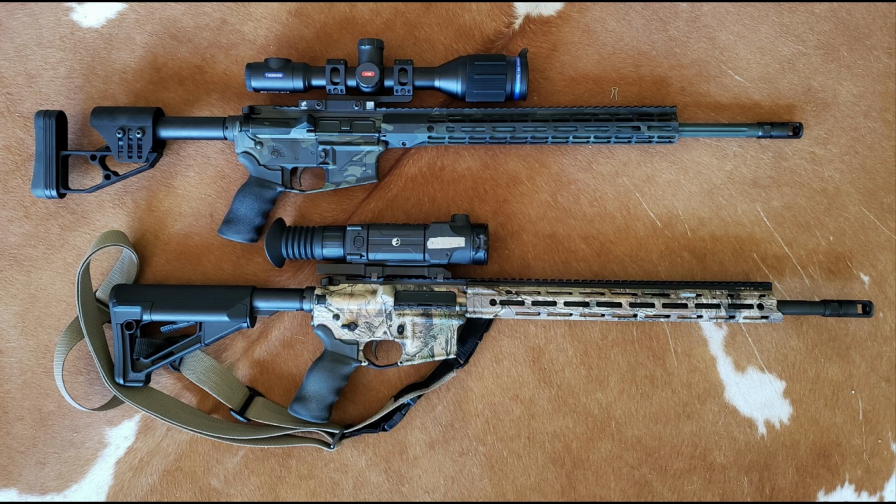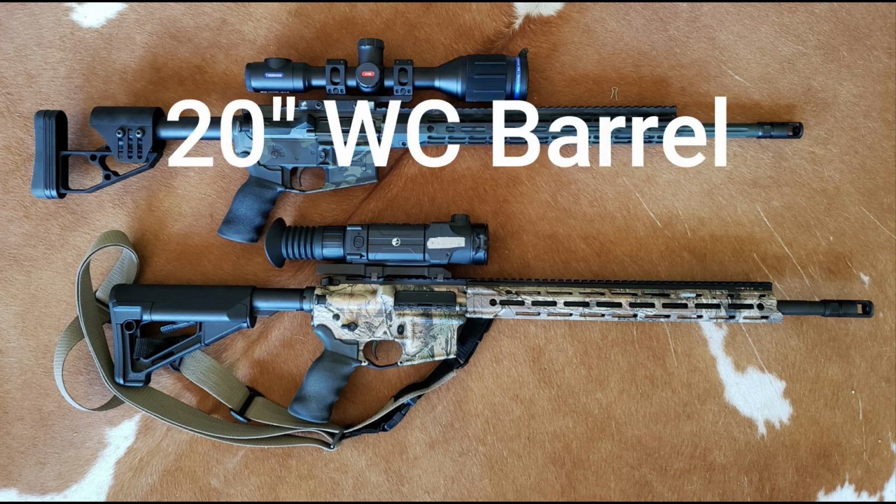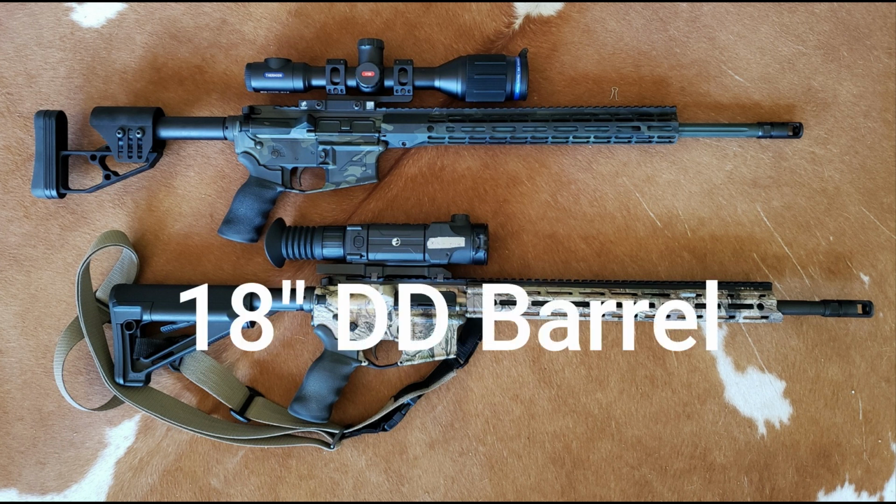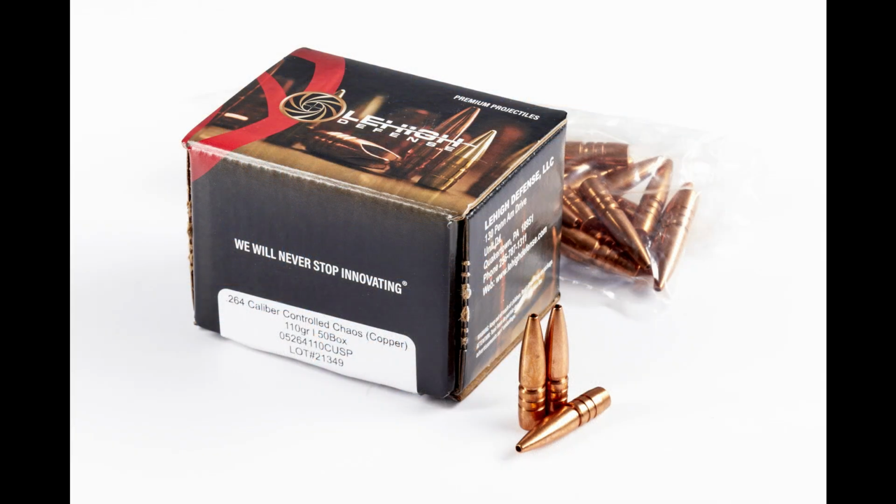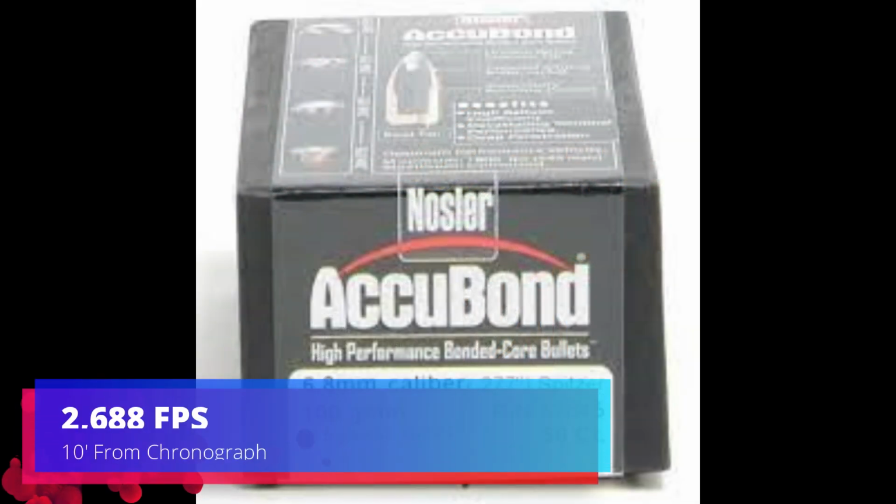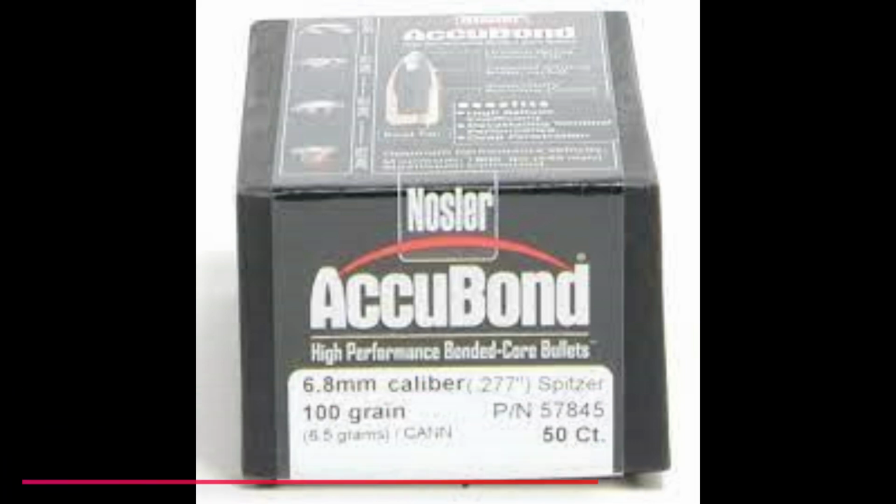Howdy folks, I've had a chance to take both my 6.5 Grendel out lately, as well as my 6.8 SPC that you see both of in the photo. However, the thermal was a Pulsar Thermion in both. So how have they done? Well, I've had some mixed results here with the 110 grain Controlled Chaos from Lehigh, and that's why I've switched back to the 6.8, and I'm giving these 100 grain Nosler AccuBonds a go to see how they're doing.